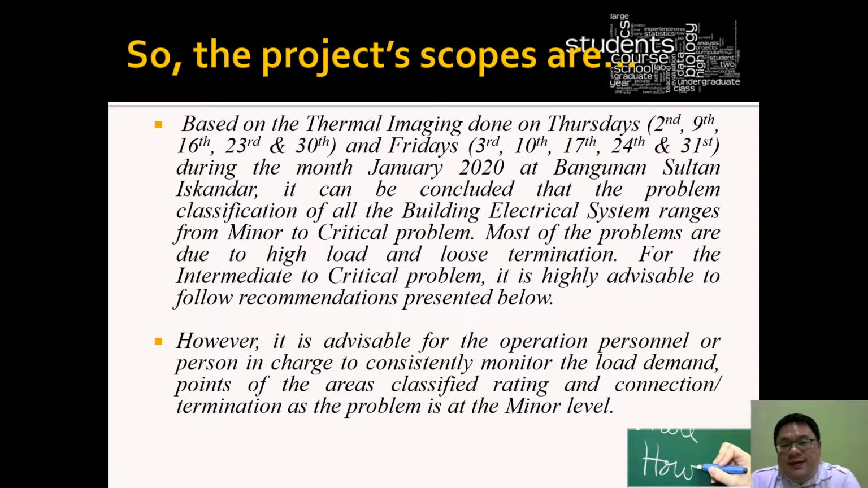Based on the thermal scanning conducted on the 2nd, 9th, 16th, 23rd, and 30th, on Thursdays, and also on the 3rd, 10th, 17th, 24th, and 31st, on Fridays, in the month of January 2020 at Bangunan Sultan Iskandar, it can be concluded that the problems classified in the building electrical system range from minor to critical.